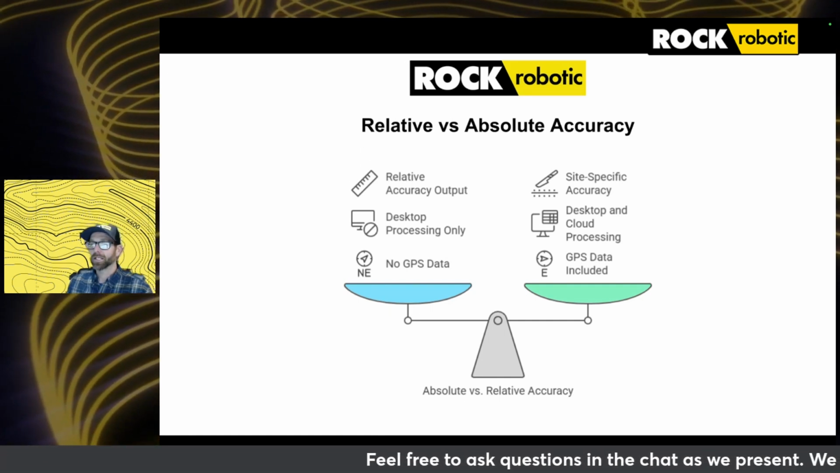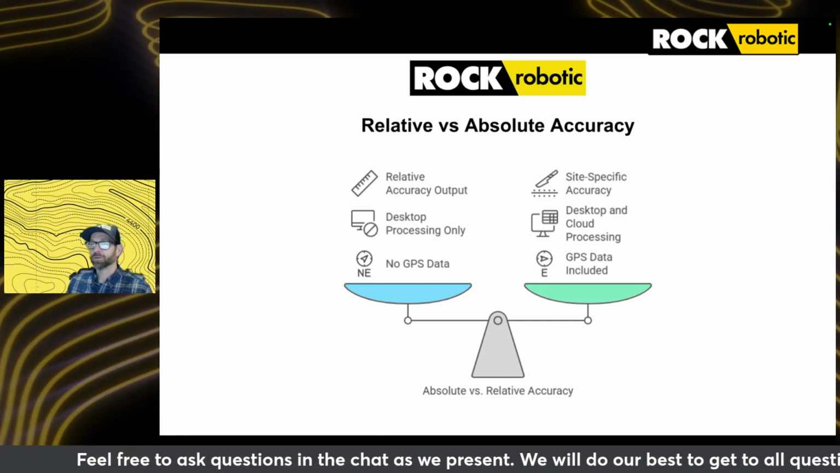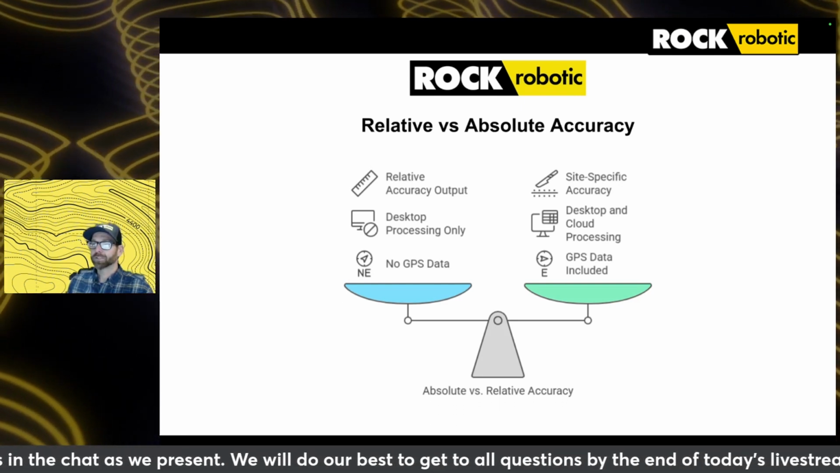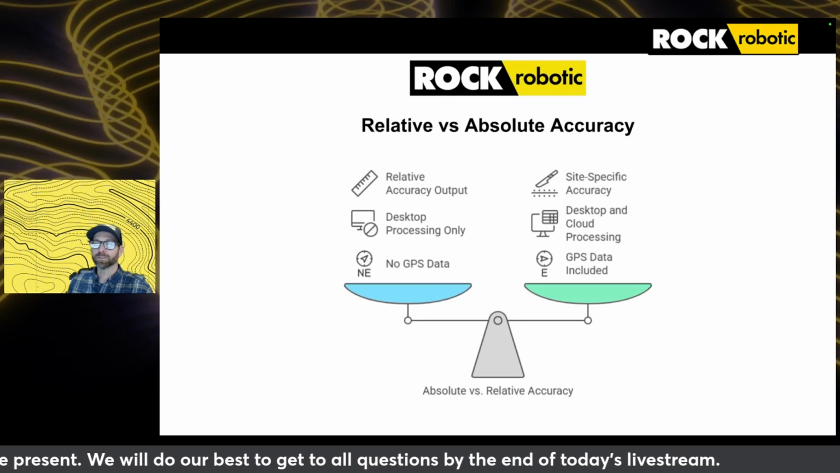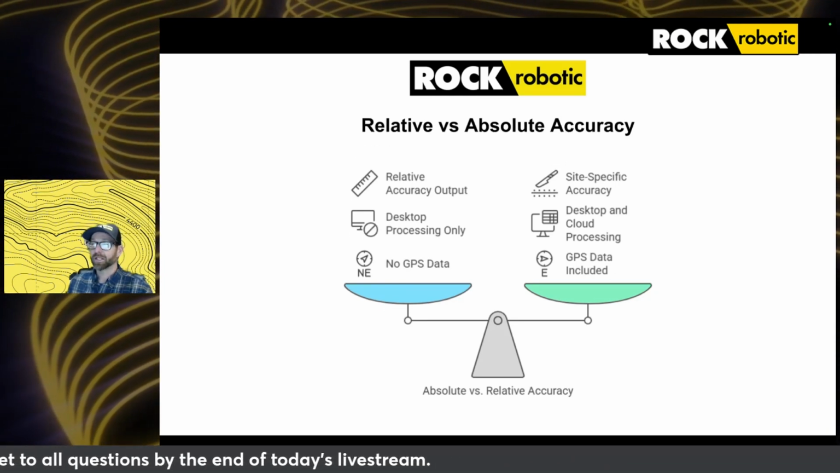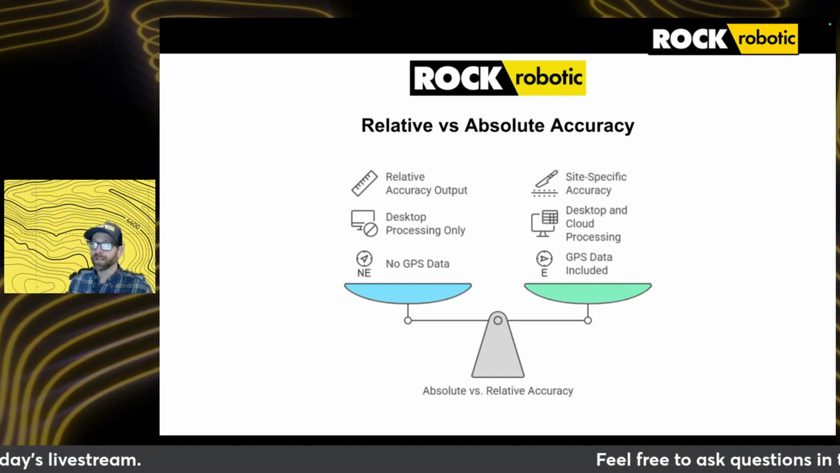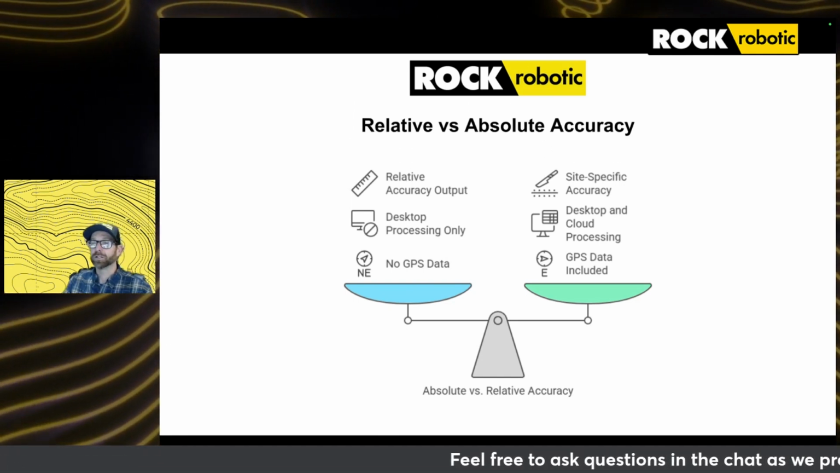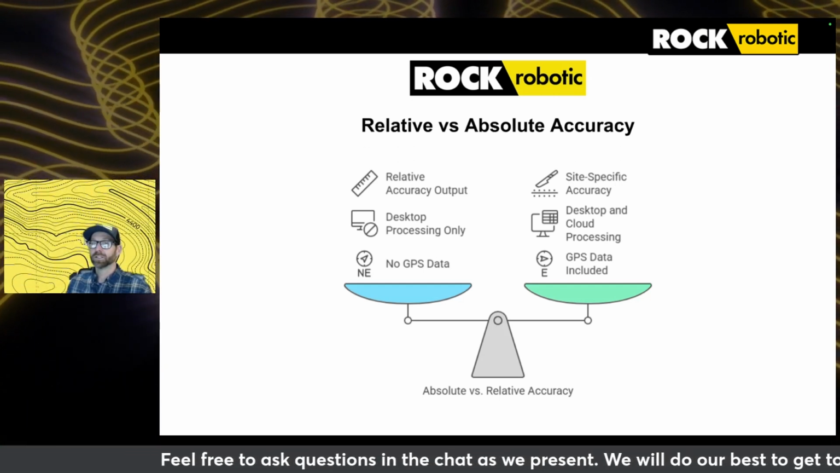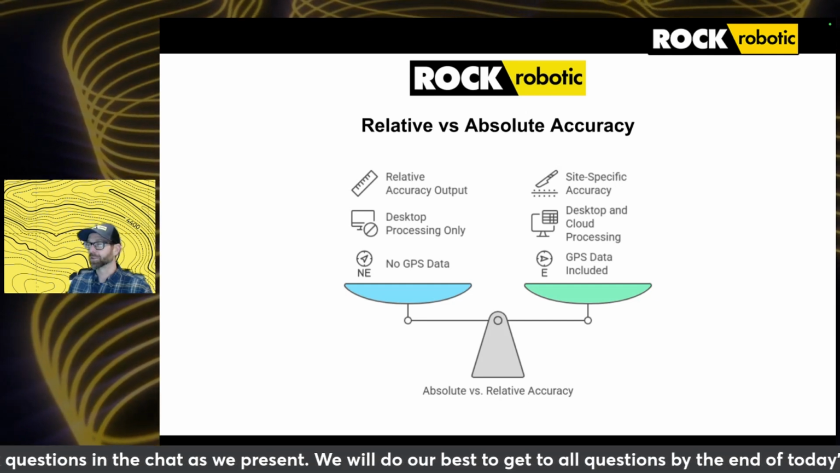And for many applications, relative accuracy may meet your goals. For example, if you're performing volume calculations or monitoring progress, capturing in an indoor environment as well, where absolute positioning isn't critical, SLAM's relative accuracy will provide you with fast and efficient mapping. However, if you need your data set to align to a real-world coordinate system, such as survey grid or a state plane CRS, you'll need absolute accuracy.